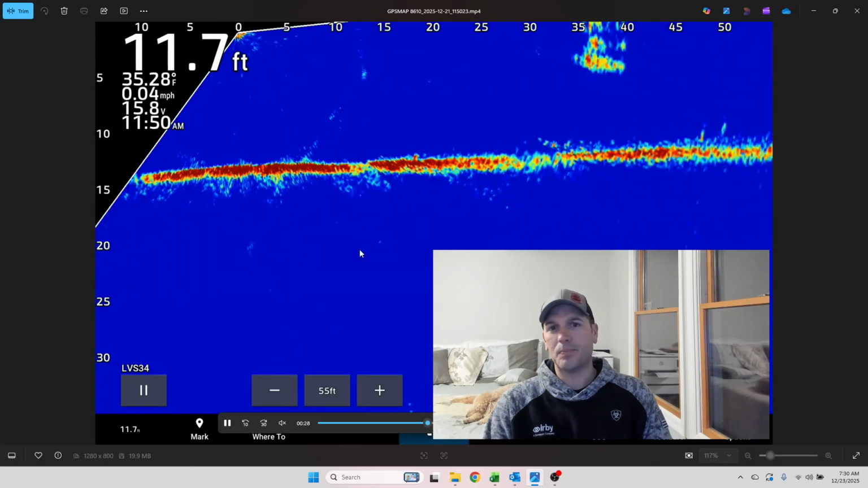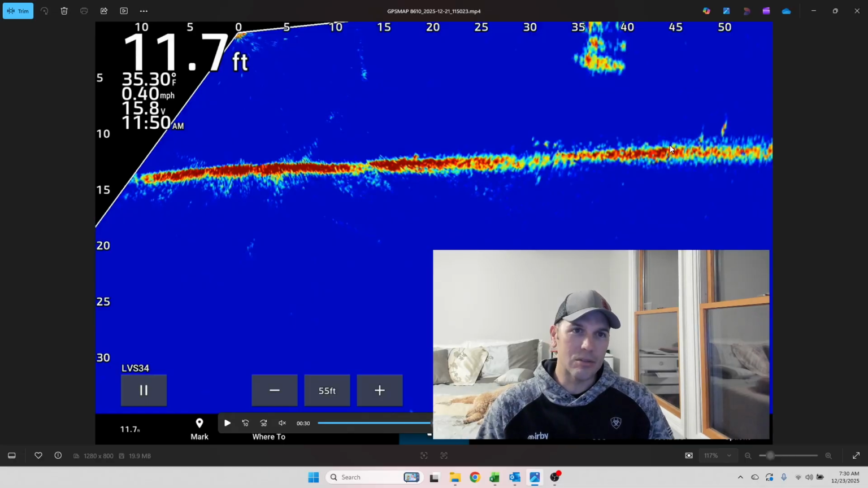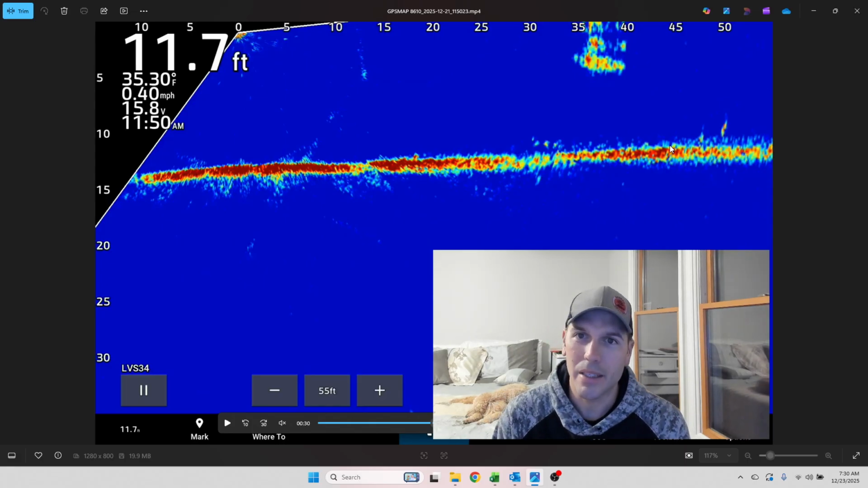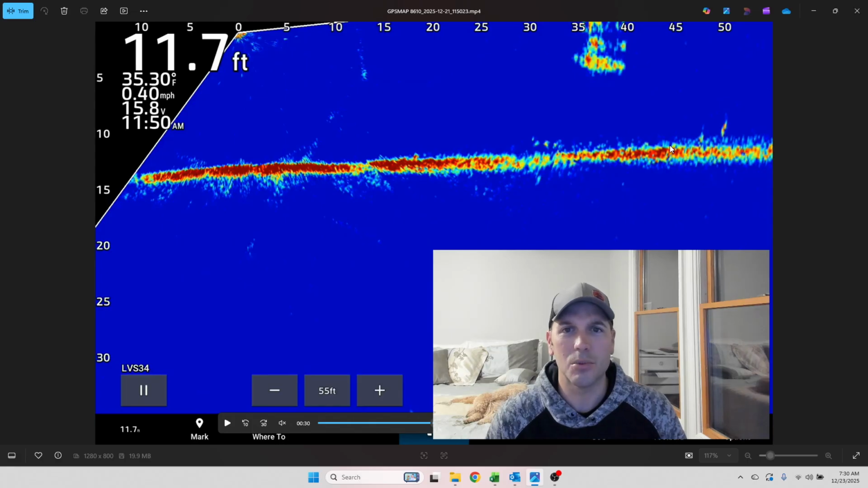So what did I learn? Learned that when you're fishing really shallow, this isn't even that shallow, 12 foot of water, need to make really small movements and quiet movements. These fish were being sonar spooky too. Livescope was kind of messing with them a little bit today.